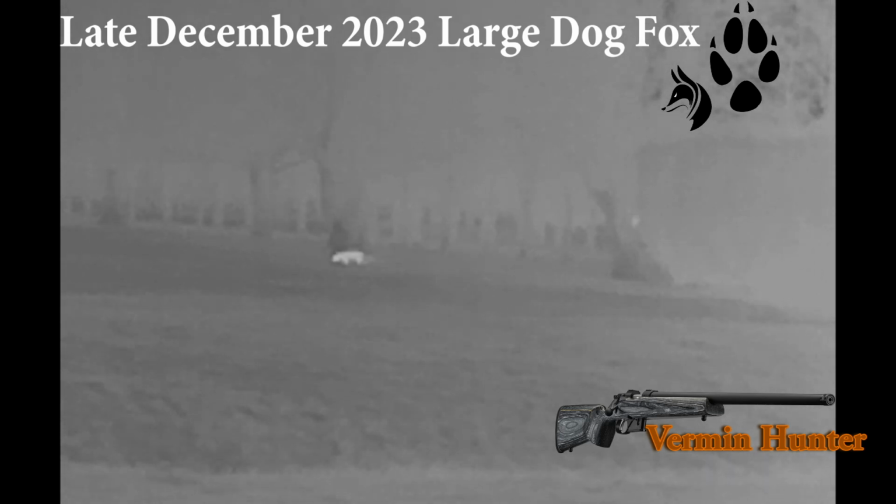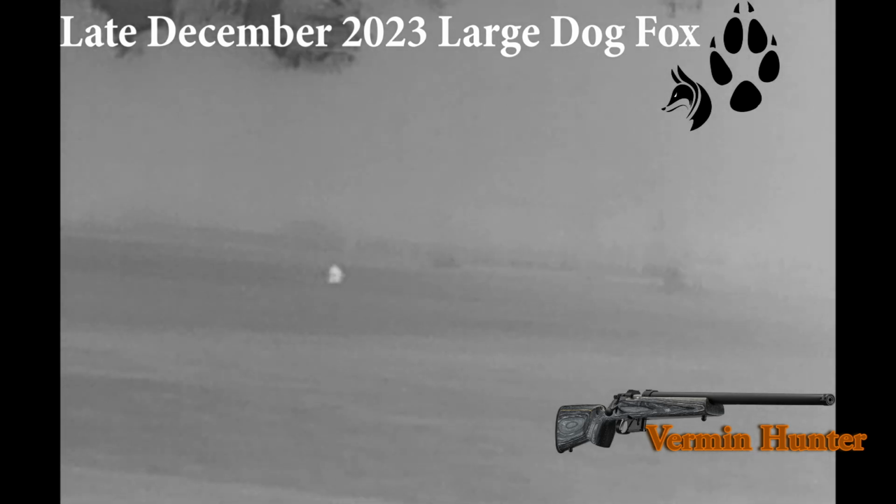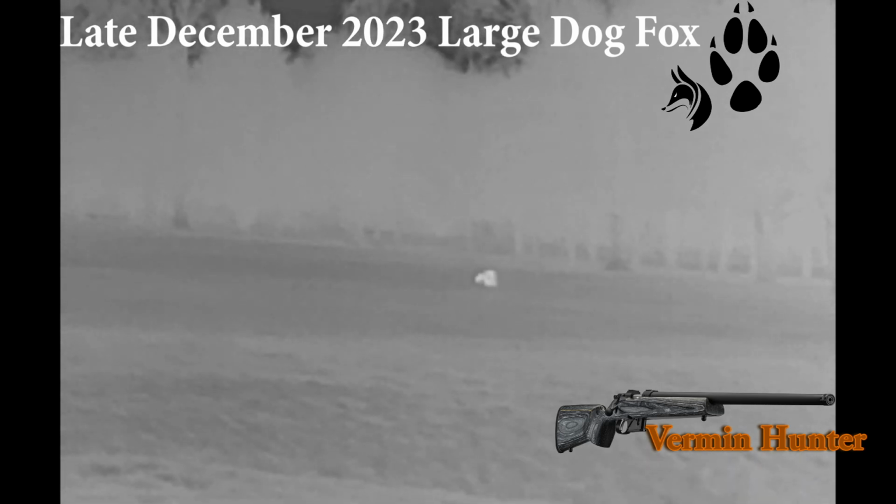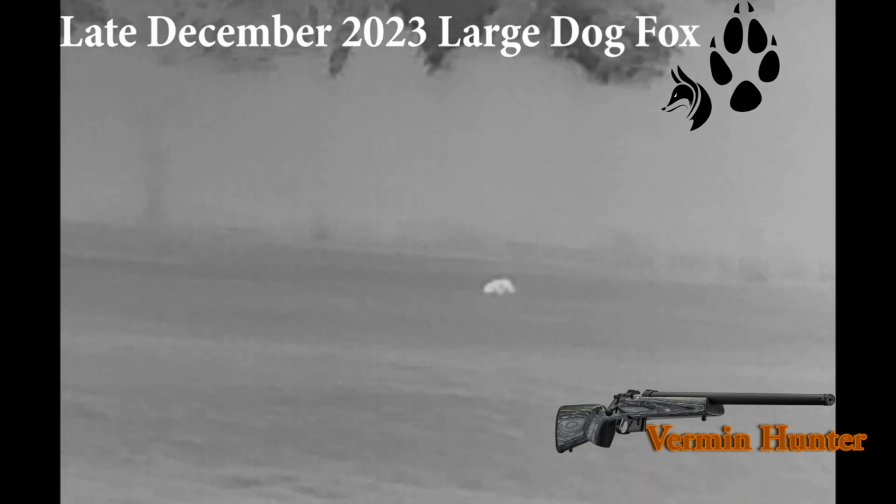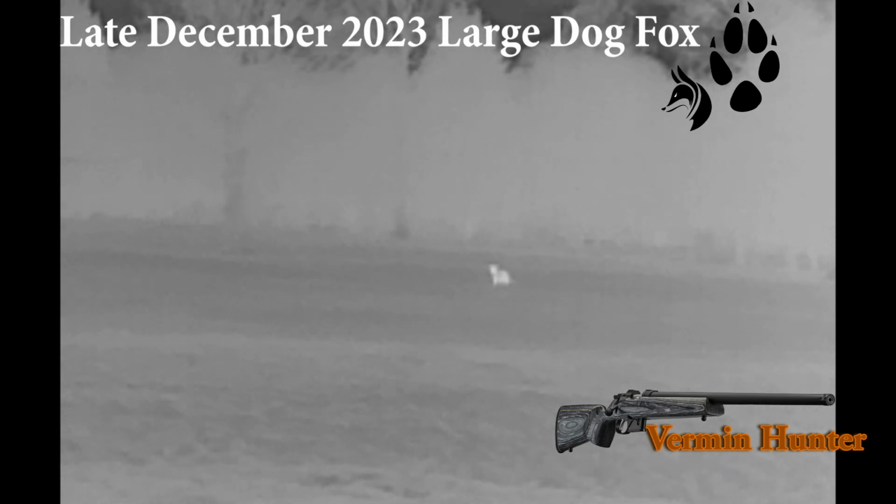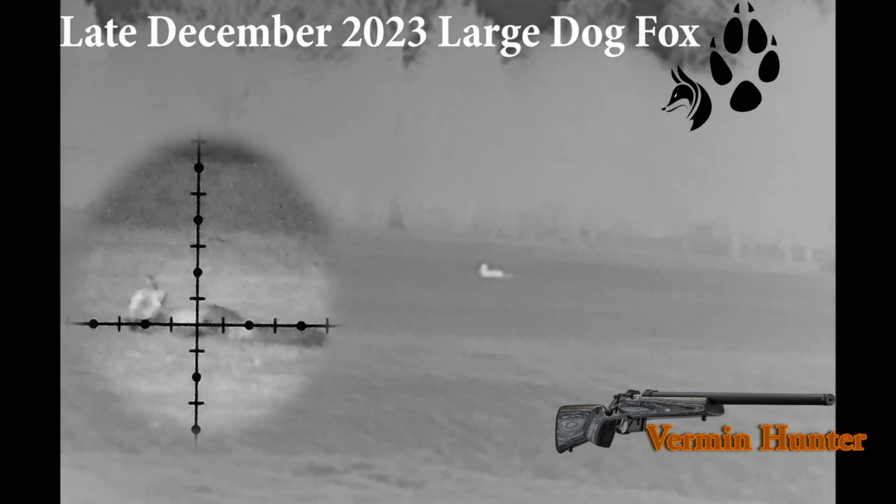I didn't see the animal walking a great deal, and I tend to use, you notice it coming from the hedge on the thermal, a lip squeak. It tended to listen to me, stopped twice, and then the last time it stopped, I took aim and dropped the animal immediately. Dispatched it clean, one bullet.